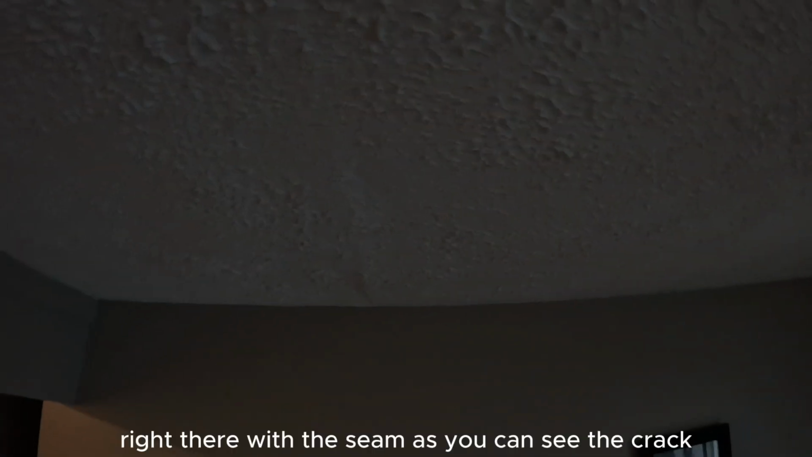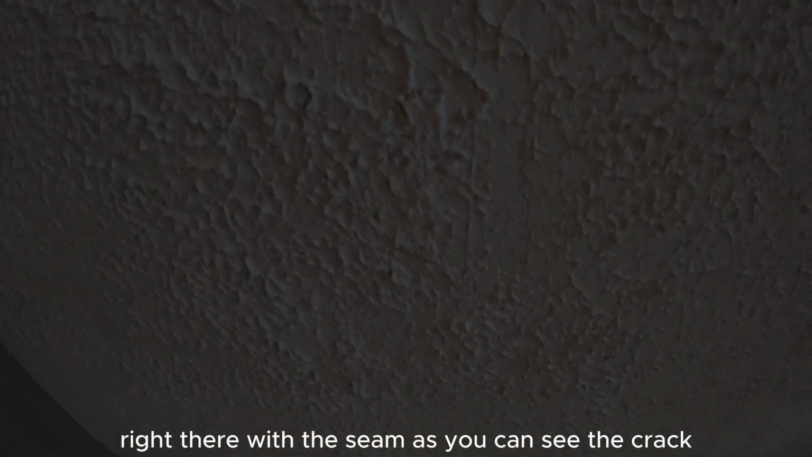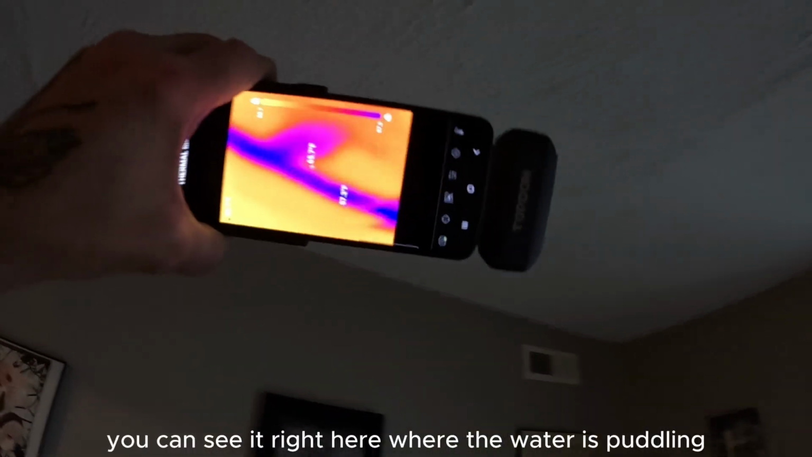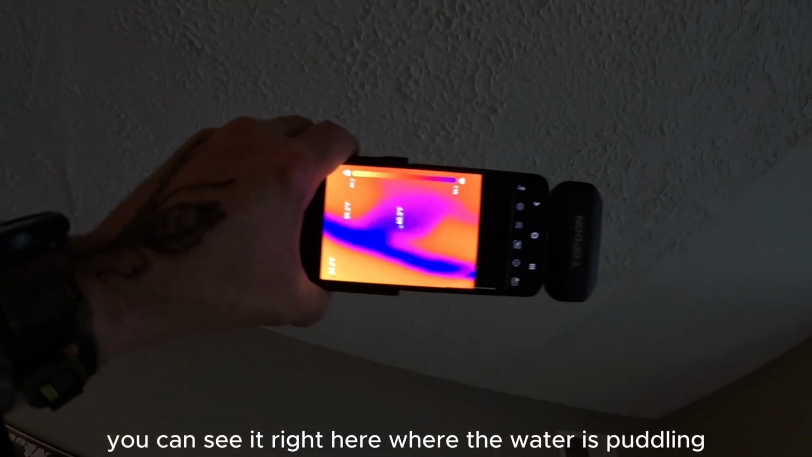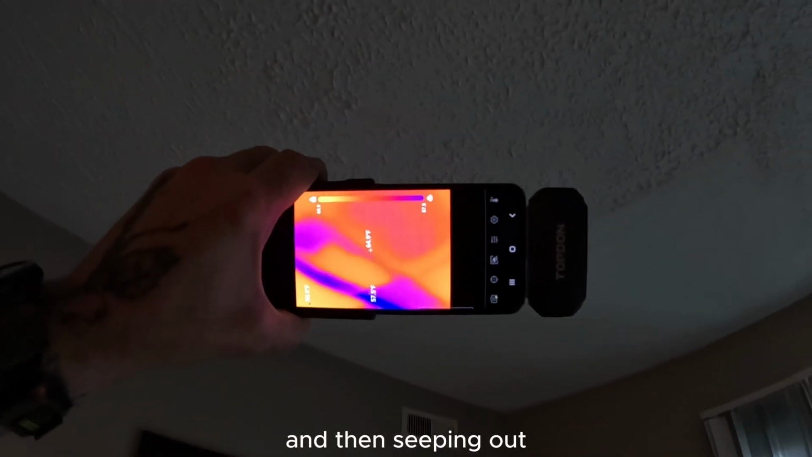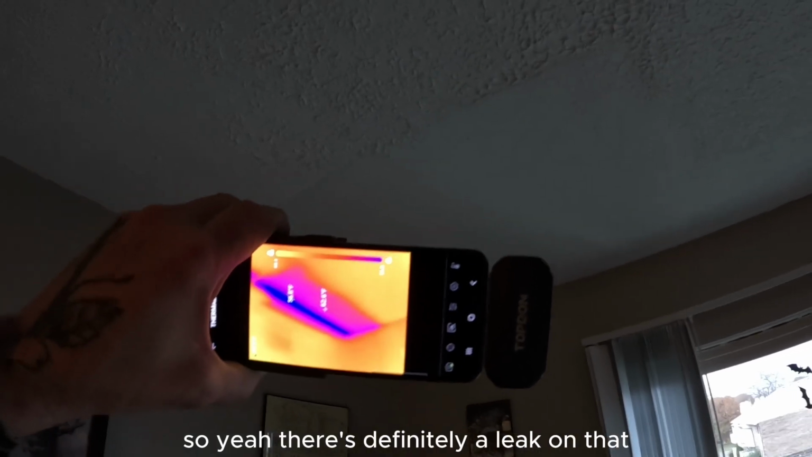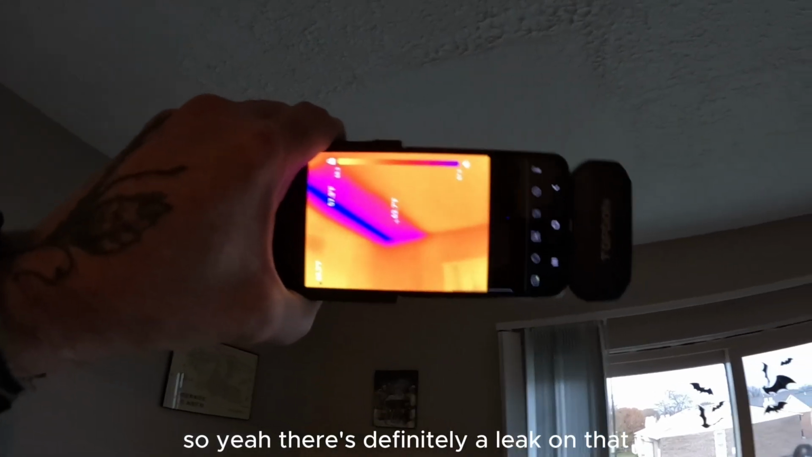And that area of the ceiling is low. Right there where the seam is, you can see the crack. Barely see the crack. So if you follow it, you can see it right here where the water is puddling and then seeping out. So yeah, there's definitely a leak on that.